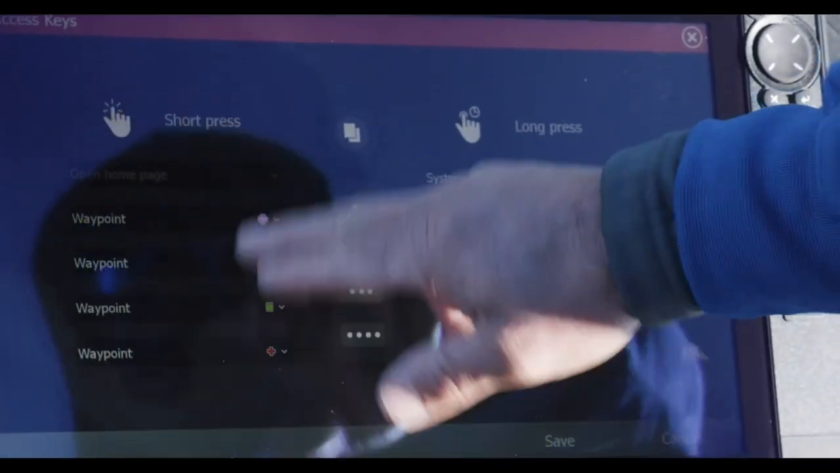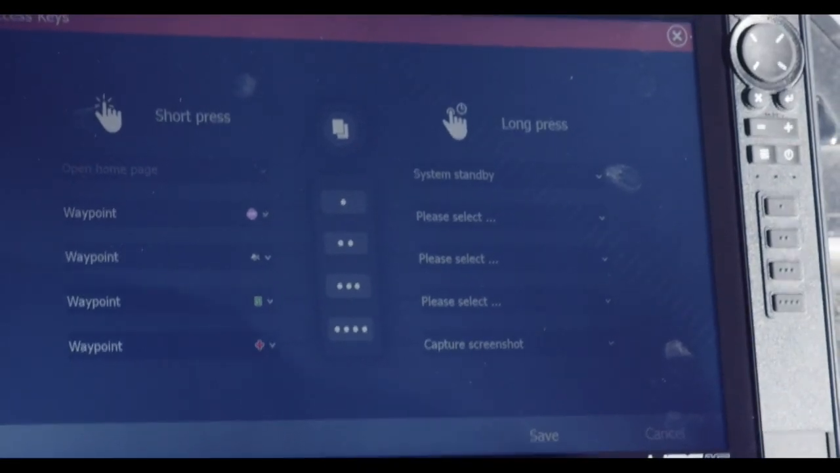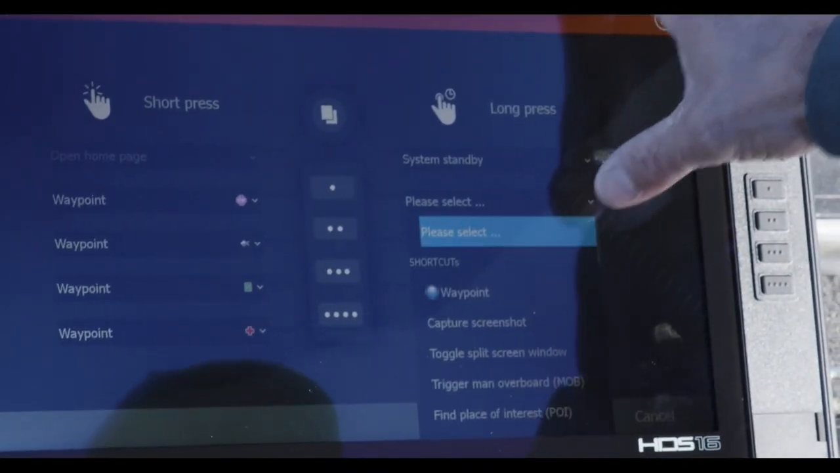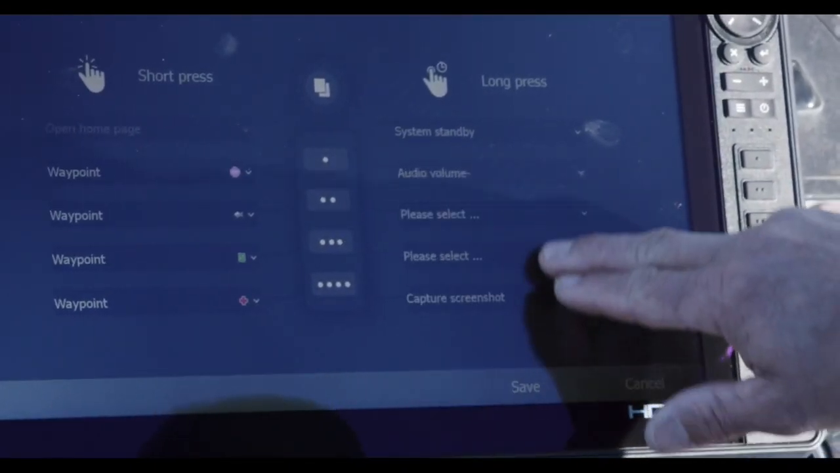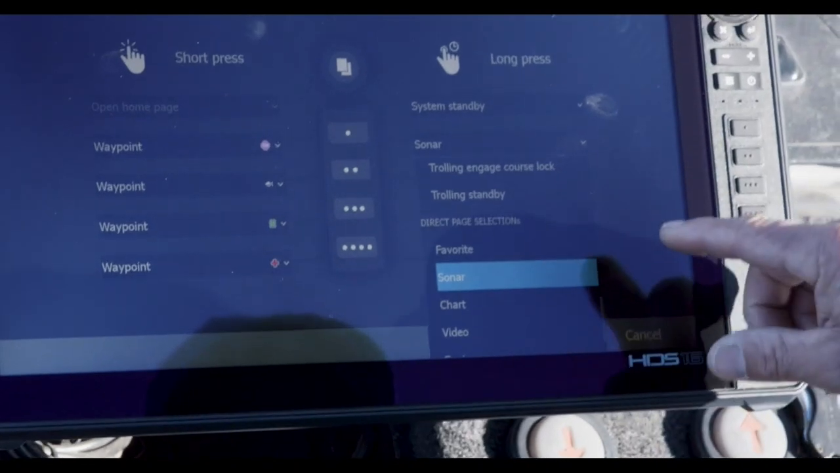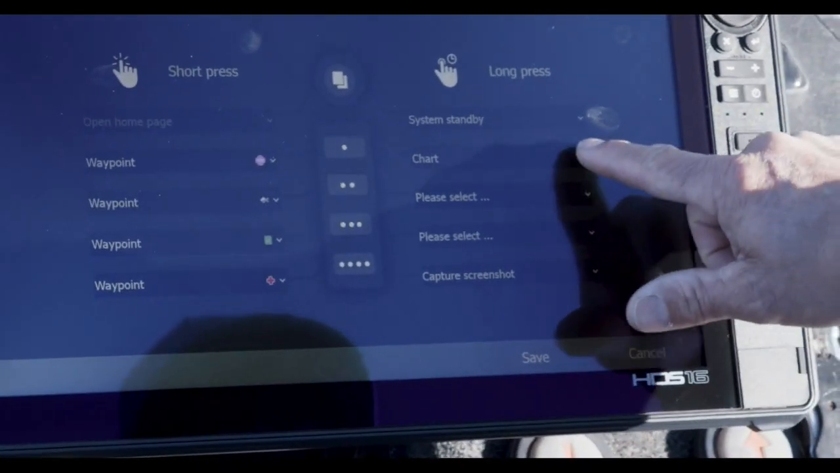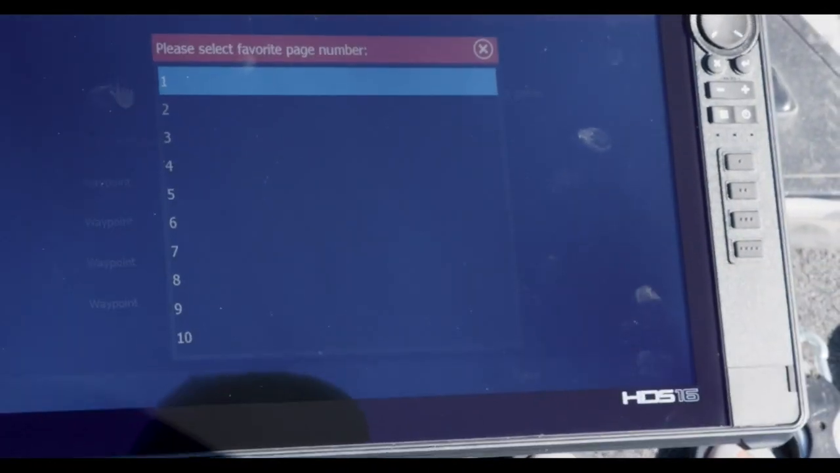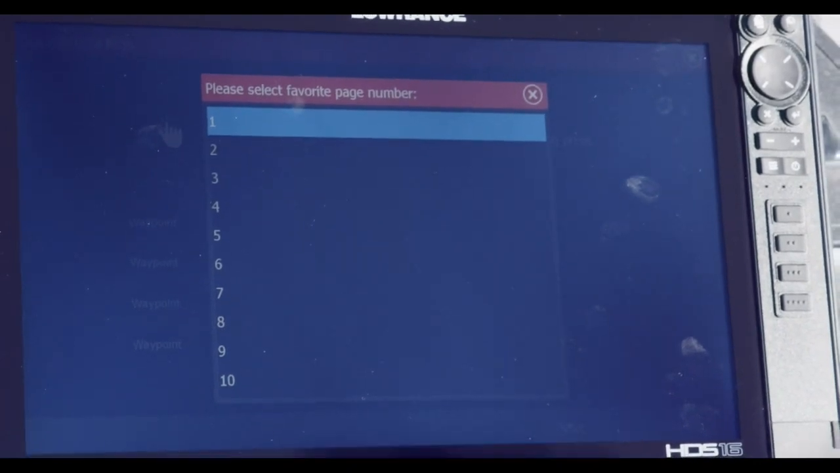So I've got mine now as different waypoints as far as the quick ones. So maybe this one's open right here, and we'll put that. So which one here do I? Oh, I'm at the bottom. So hit favorite. And then, do you know which screen it is on? Exit out of this real quick.